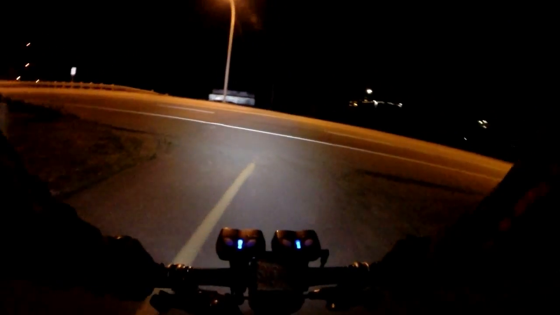But at night you can be pretty sure you'll see almost nobody. And then hard on the brakes, 90-degree corner. So the dam that we just crossed is just up there. I don't know if you can see the lights.